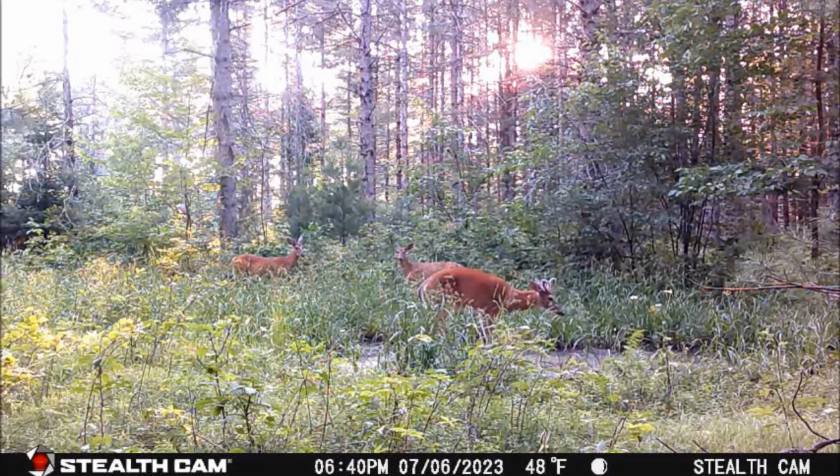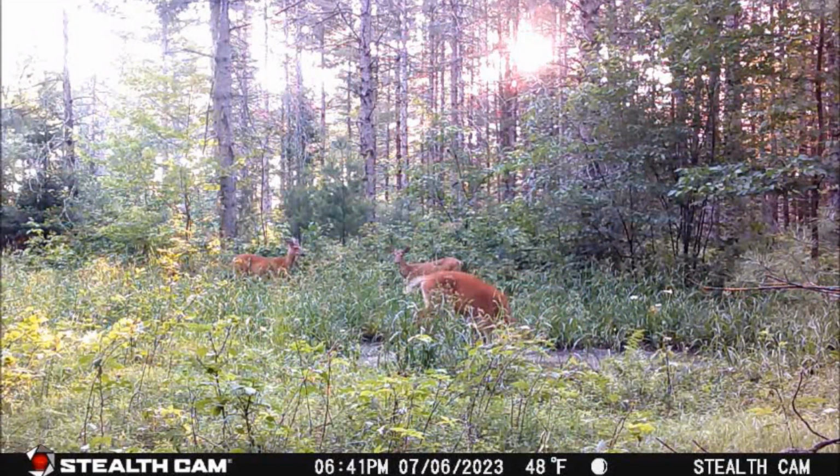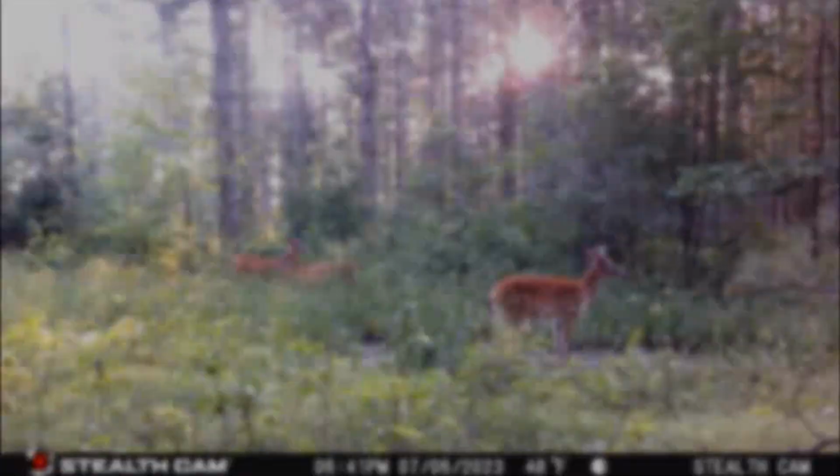Then he showed his dominance by rearing up on 2 legs and jumping around the waterhole. Again, these were only some of what I thought were the most interesting highlights of the 88 deer videos taken on the trail cam at the waterhole.